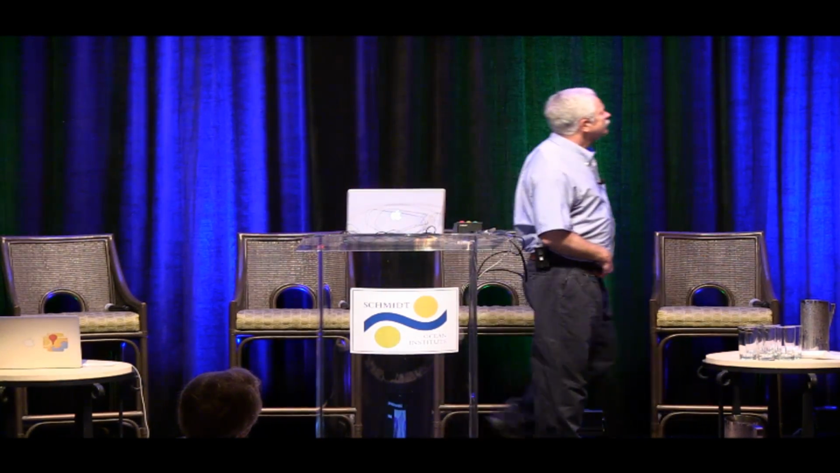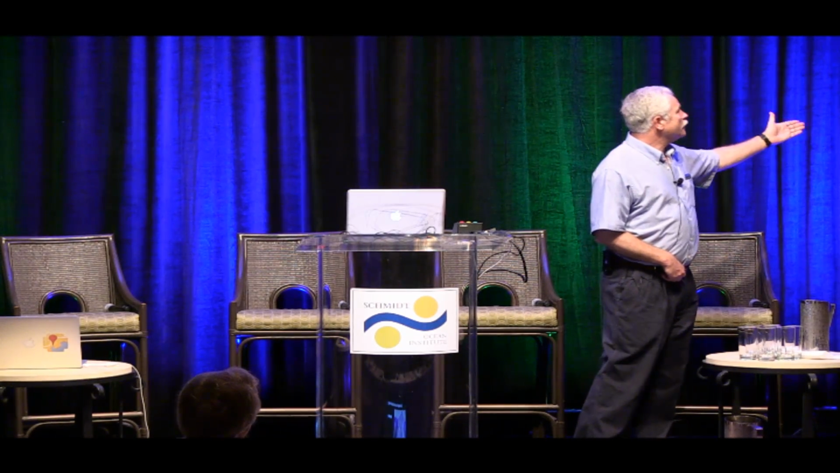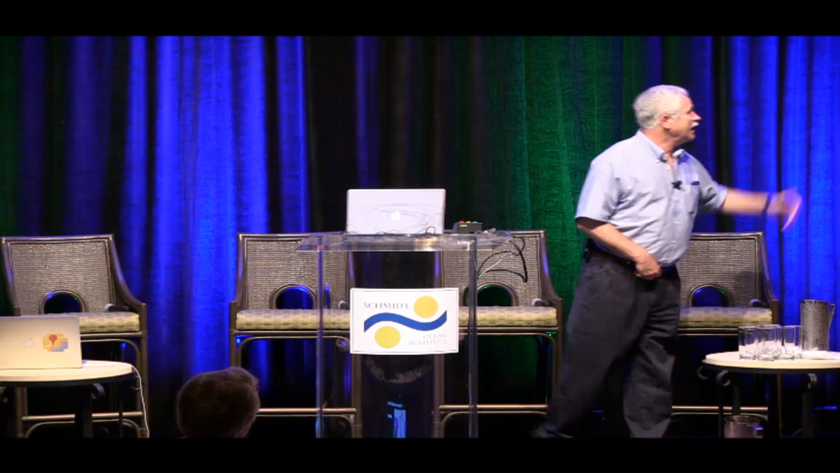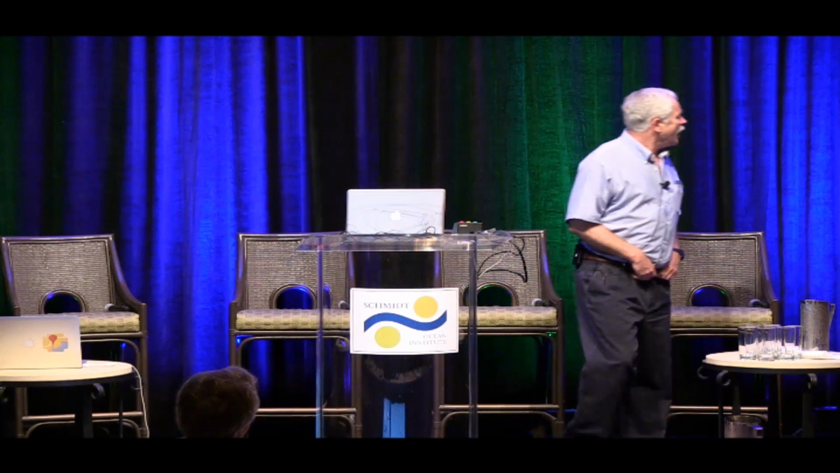The real goal is to try to integrate the bathymetry with the optical information, putting the bathymetry together with the imagery. And this is a first attempt at this.